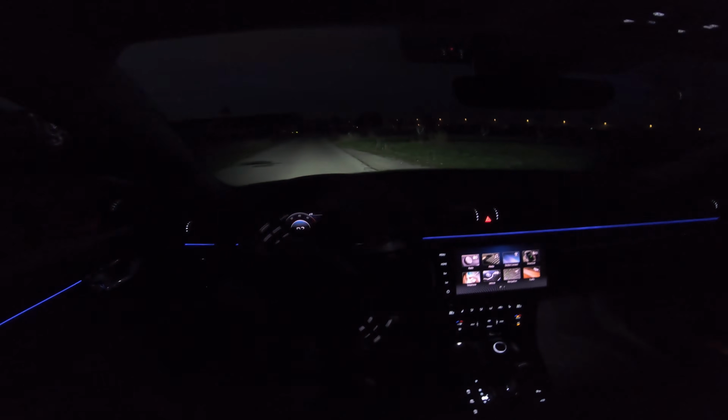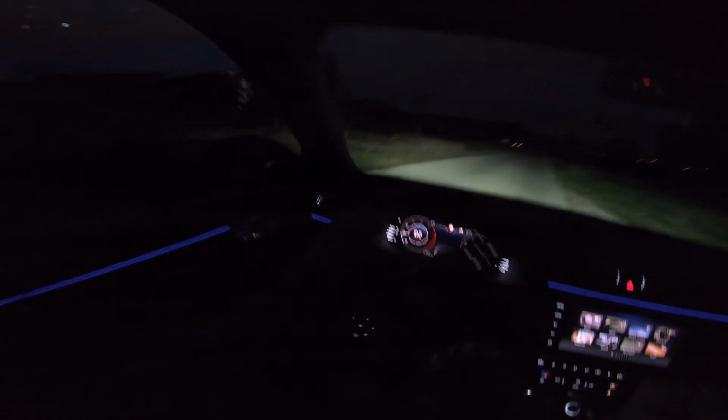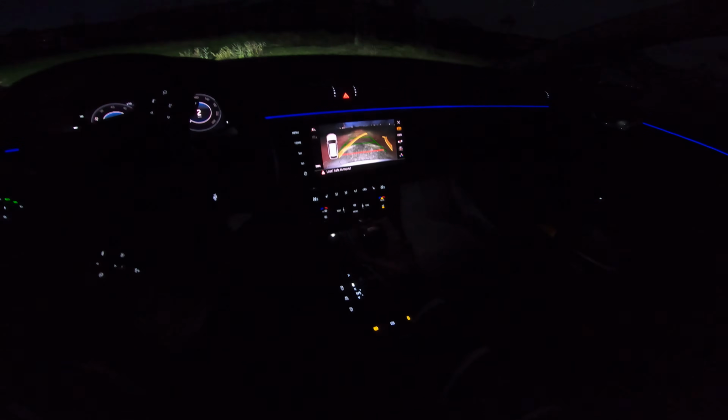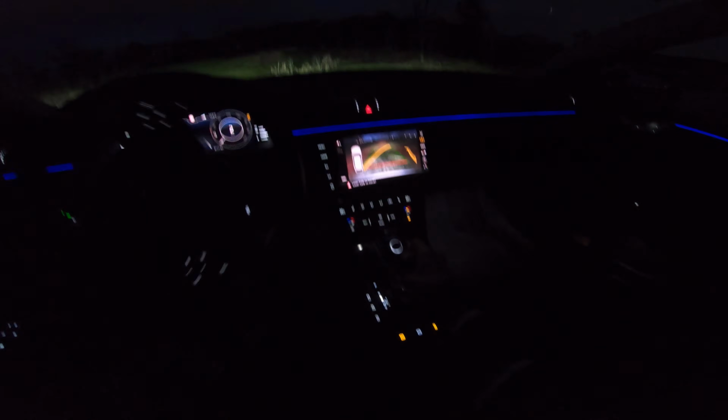So I'm gonna turn around here. The camera resolution is, I would say, good, decent. Could be a little bit sharper. It's a little blurry now, to be honest, but it's because it's dark. On the day it was a lot sharper.